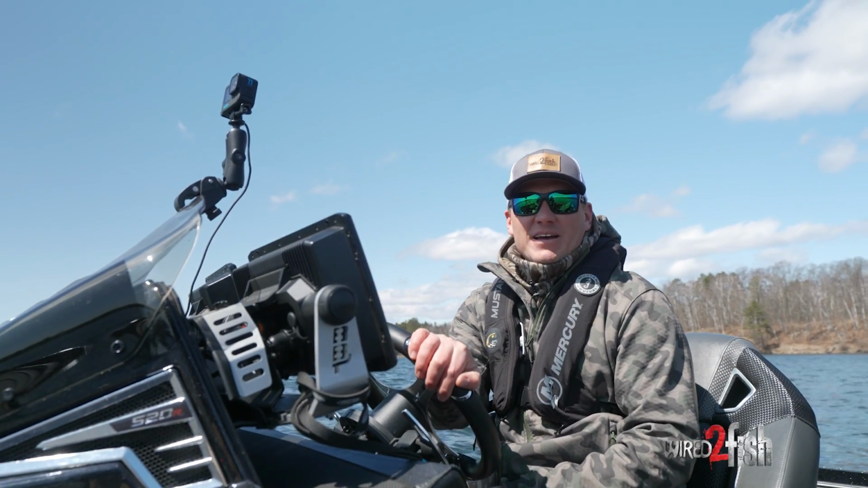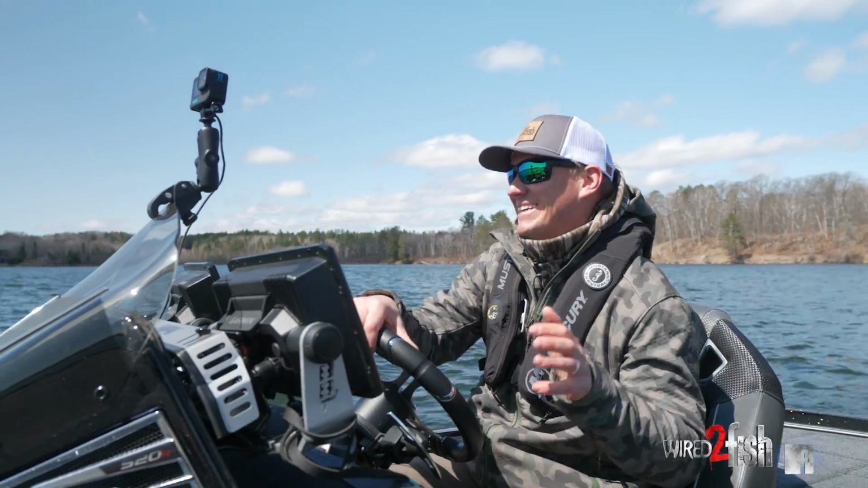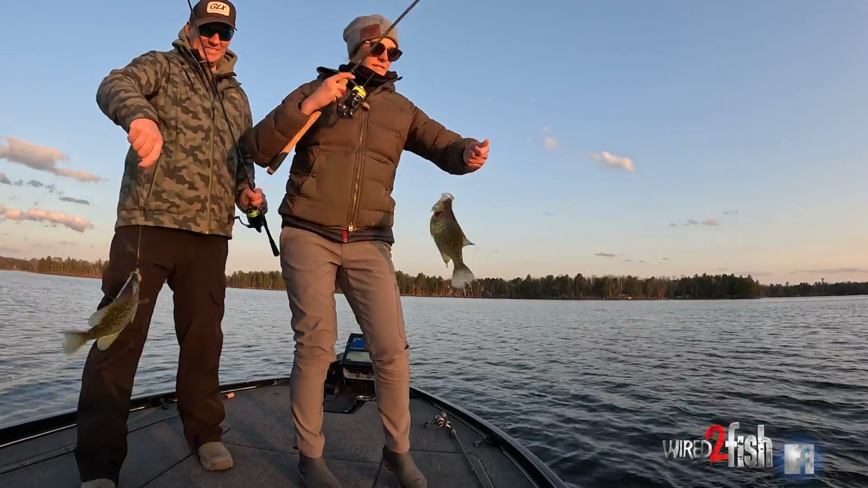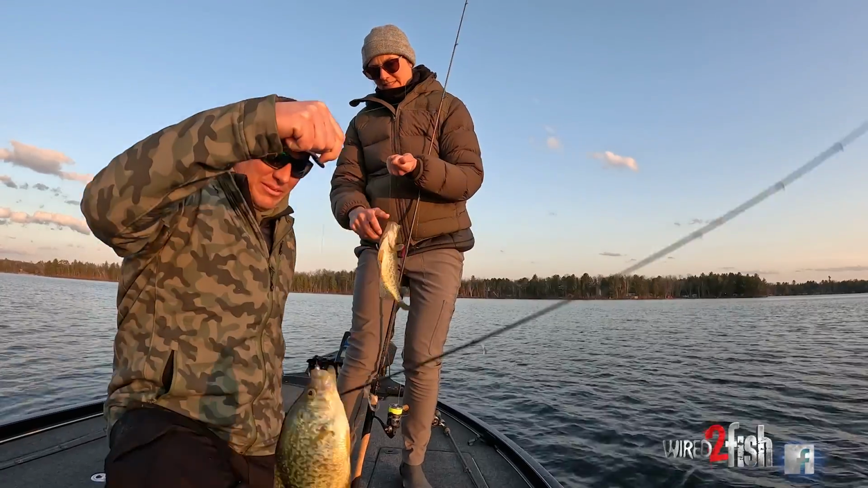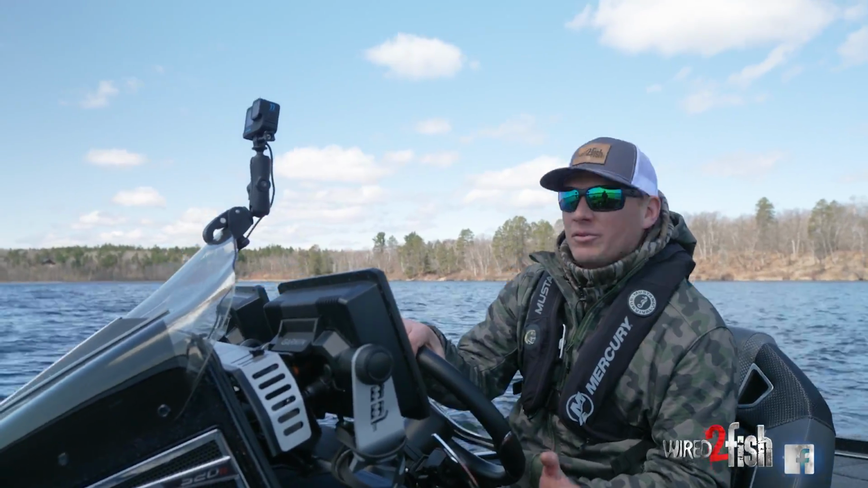My favorite time of year. Crappies are biting and the turkeys are gobbling. And this lake probably had a sheet of ice on it no more than 2 weeks ago, I bet. So we're gonna try and target some crappies out in the basin.